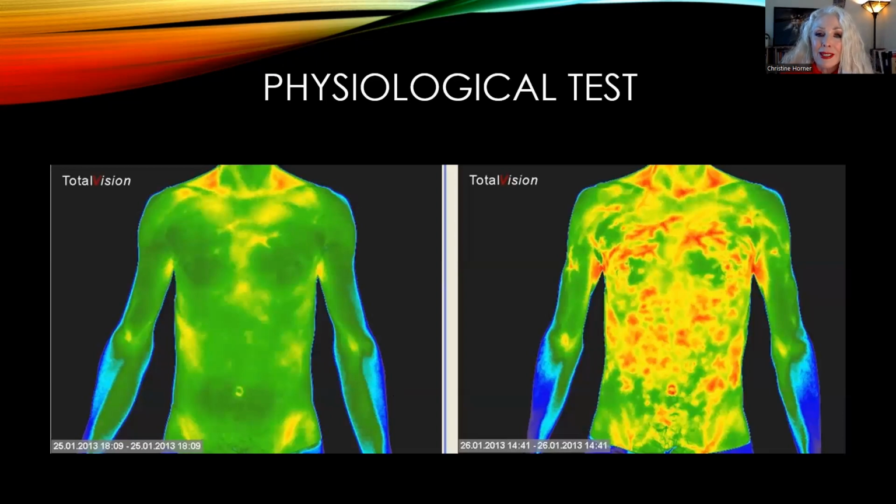Now, this is an excellent example of thermal imaging as a physiological test. So this guy is a thermographer in Europe. He took an image of himself and then he drank a massive amount of alcohol and took a picture of himself the next day. So these particular patterns are called mottling patterns. It's spelled M-O-T-T-L-I-N-G, and they represent inflammation in the body.